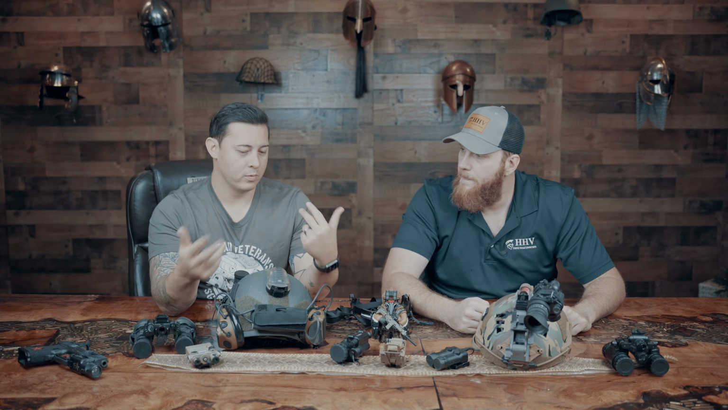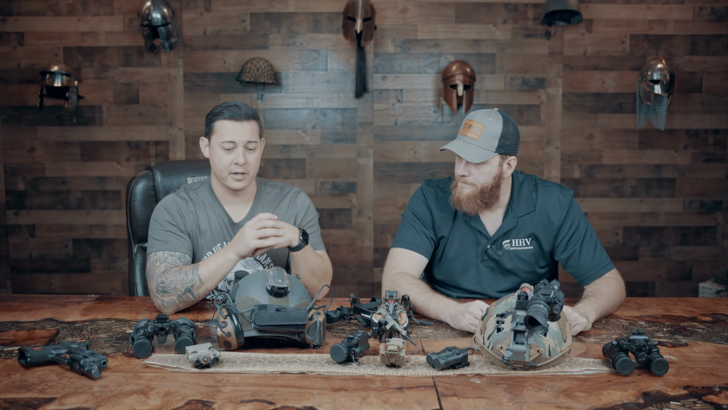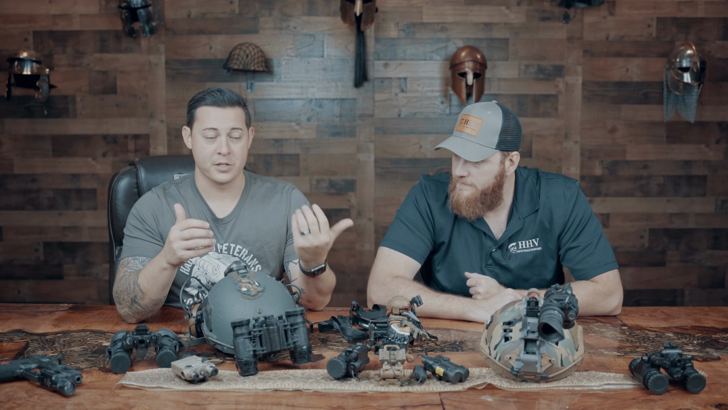And then there's more wires running back and forth. With your comms, obviously you can see everything going on here, but something to think about. But again, it gives you options. So having things like IR lights and lasers on your firearm is pretty imperative.